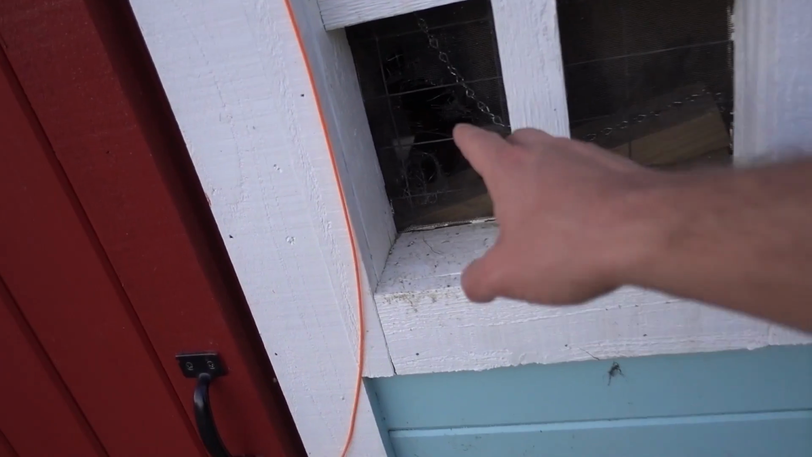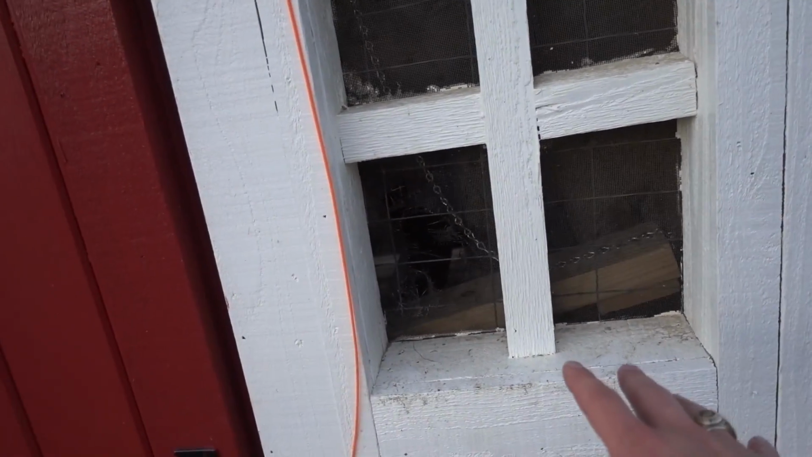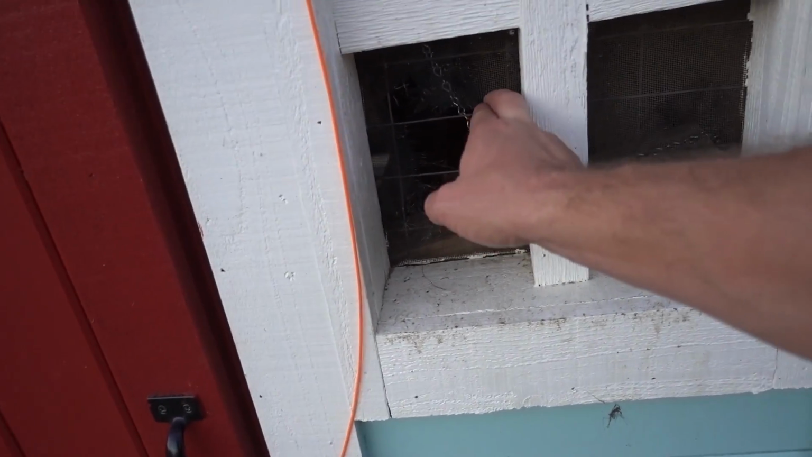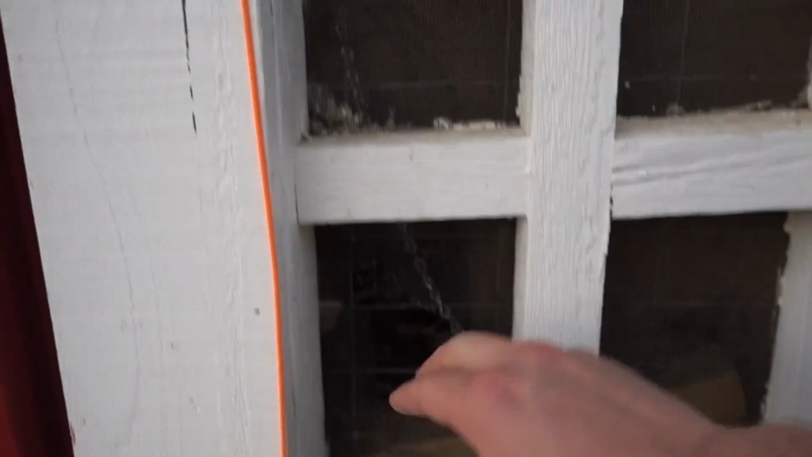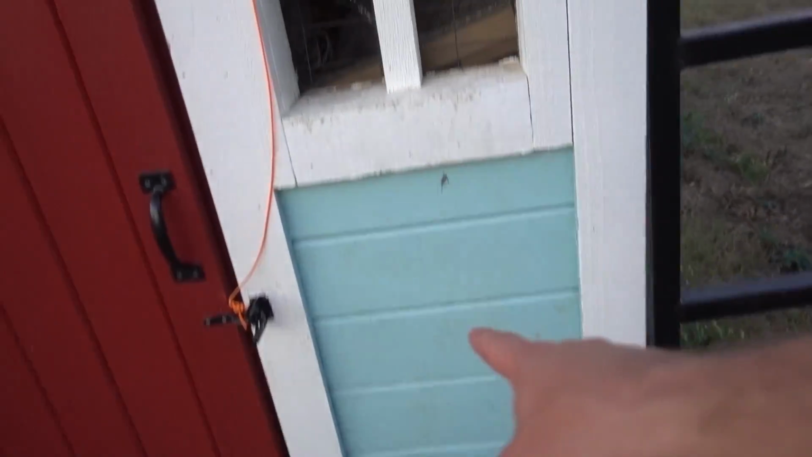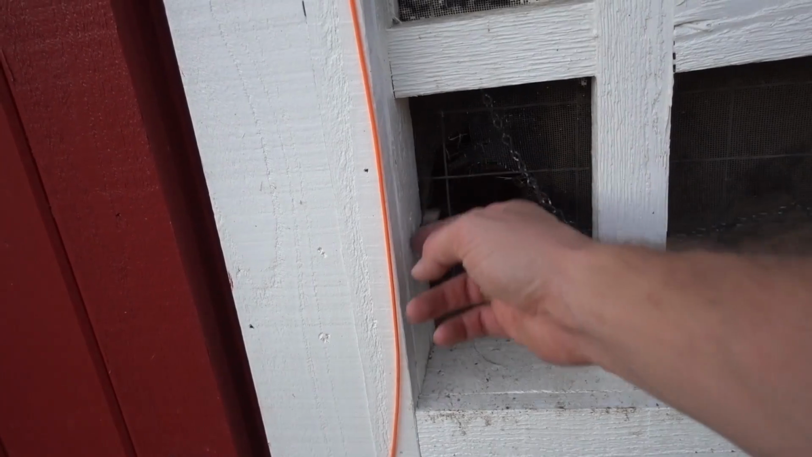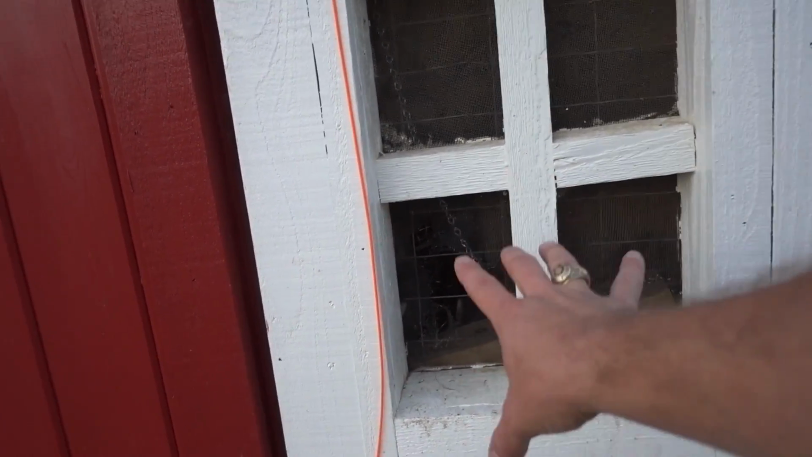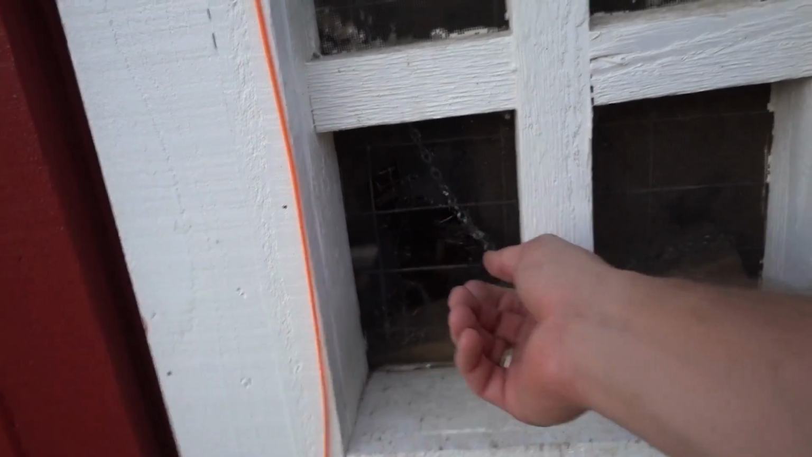But let me show you a few things I found. First and foremost, this. The people who built this chicken coop didn't know a whole lot about building chicken coops. So they put this little thin screen up in here. It's like the plasticky screen. It's not even metal. And I was like, well, that's not going to work. So I put some wire behind it. But something climbed up here, got up on this pot, and was sticking its little hands through here, or maybe just teeth, trying to get in here. Now nothing big enough to kill a chicken could fit through that wire, but it tried.